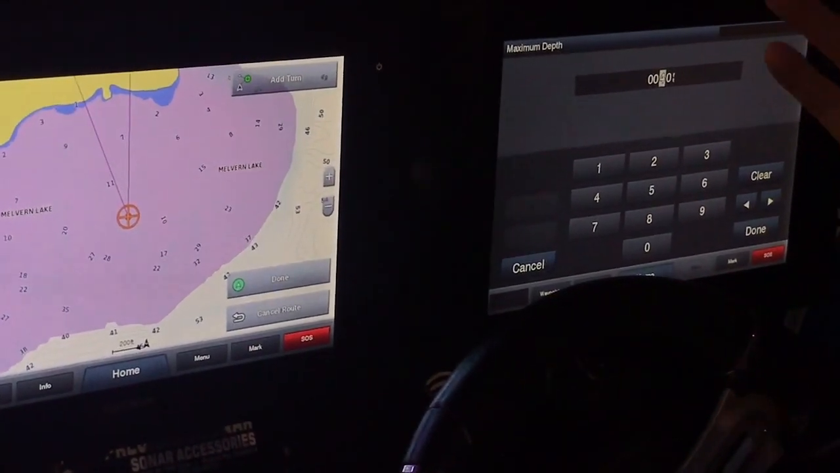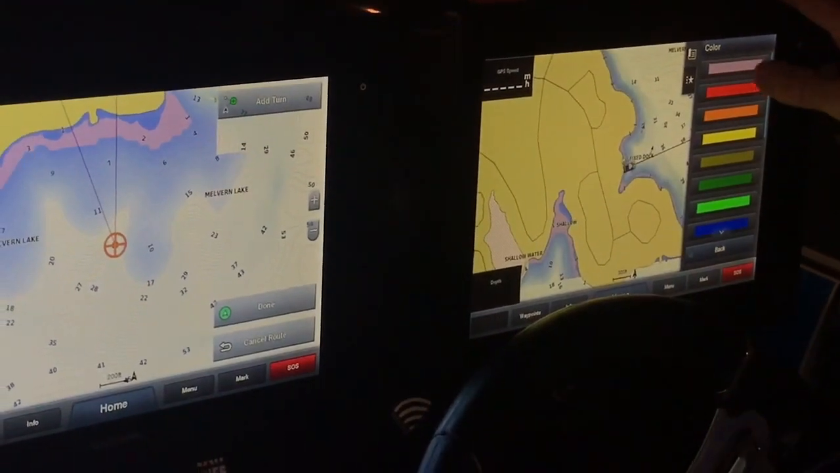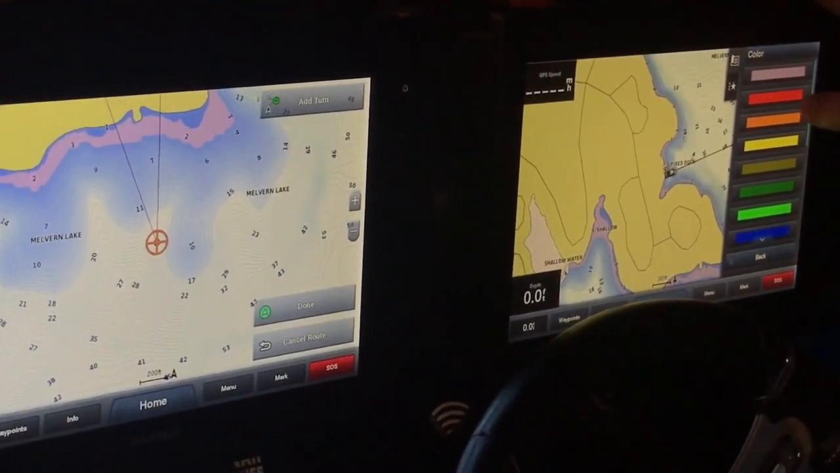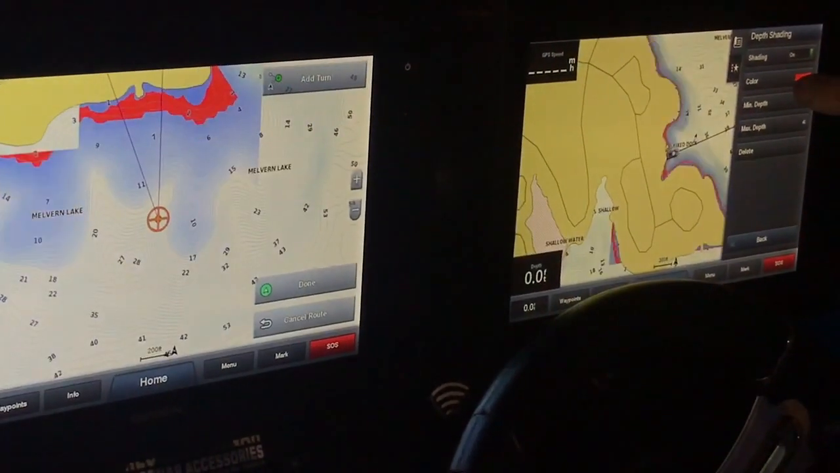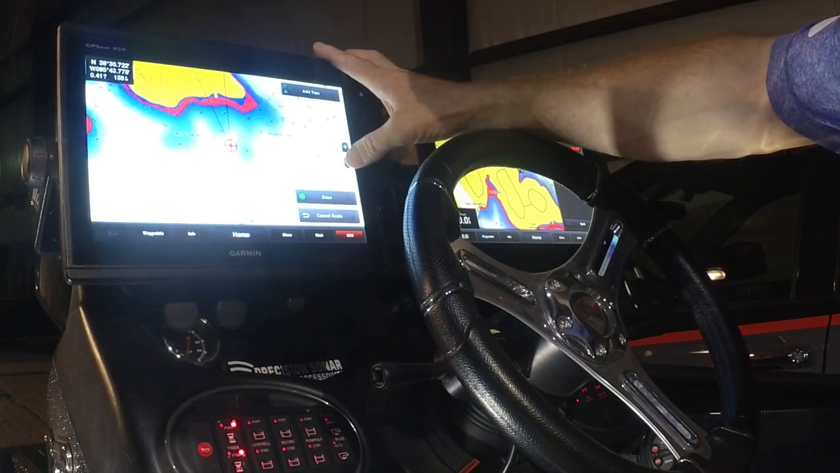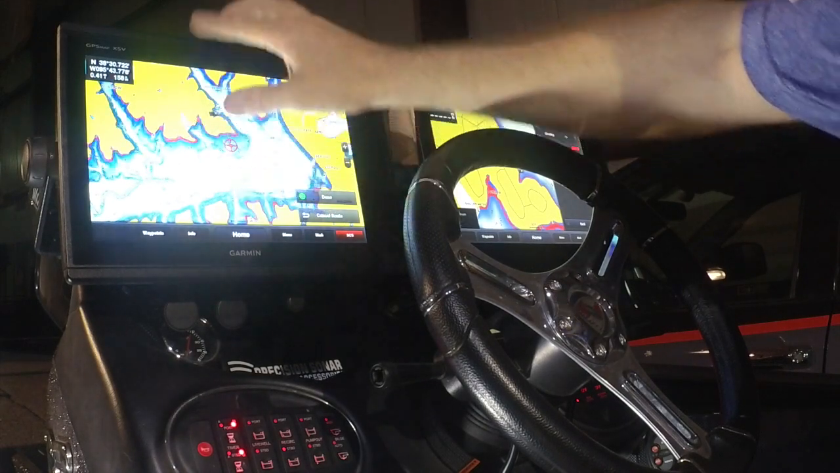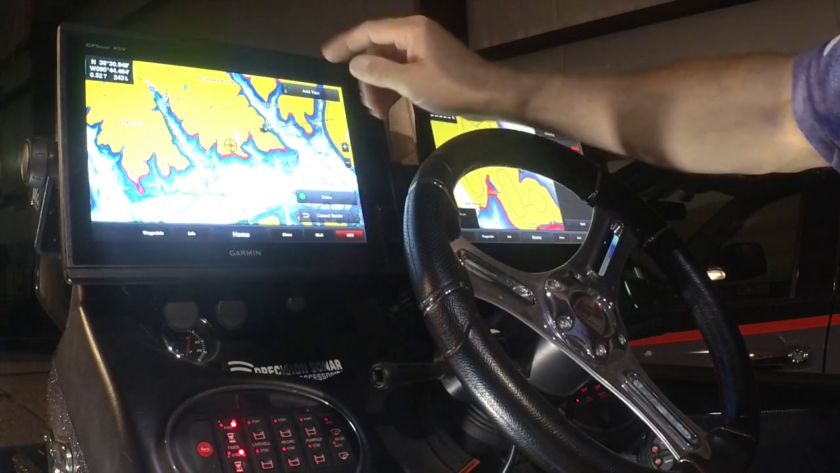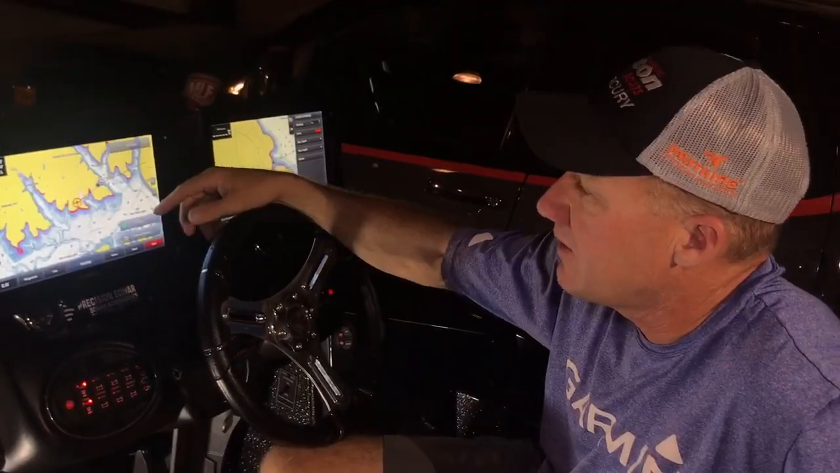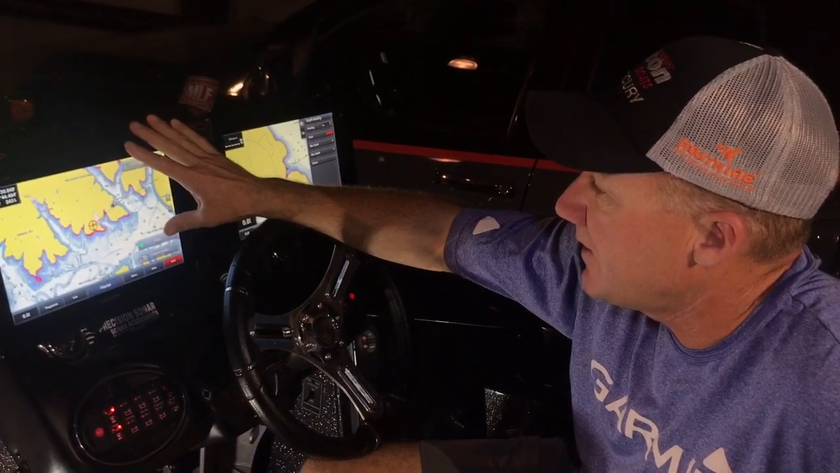to 4 feet. 0 to 4 feet, that's a dangerous depth to be running at, so I like to set that as red. So as you can see, what it's done is all the shallow water around the lake, it is now added red. If you're fishing shallow and really focusing on that 0 to 4 foot depth, that may be all you need to do on your depth shading.